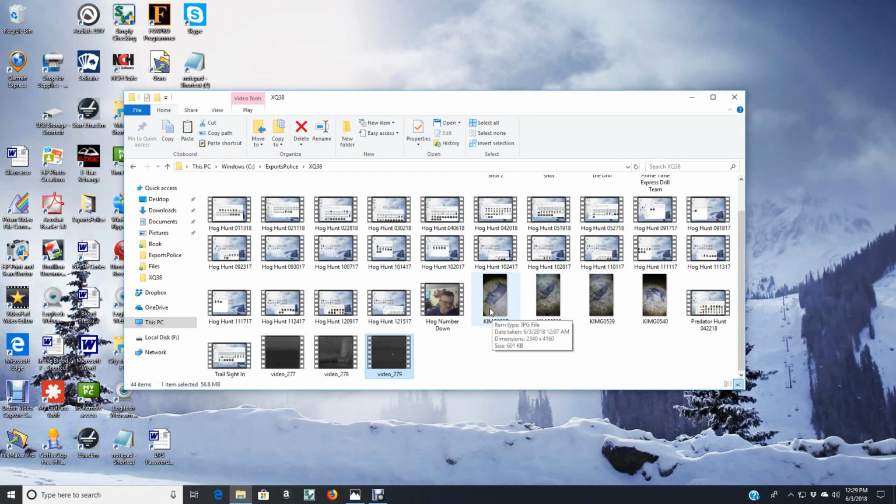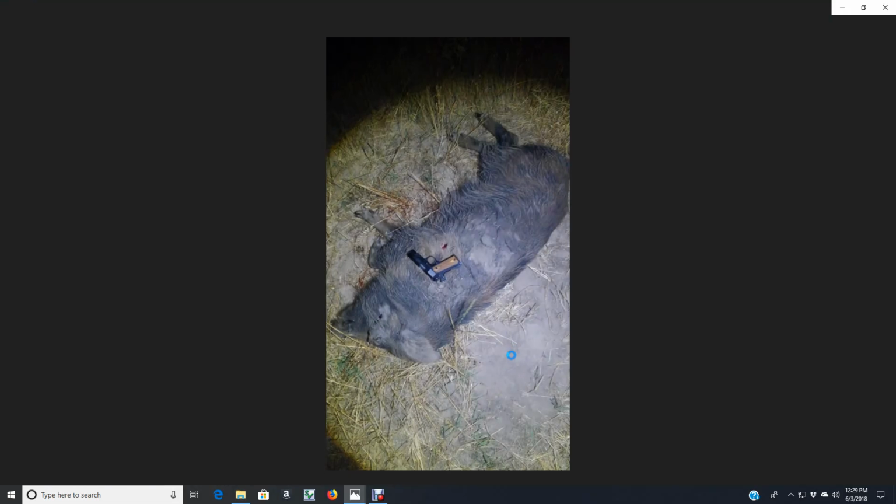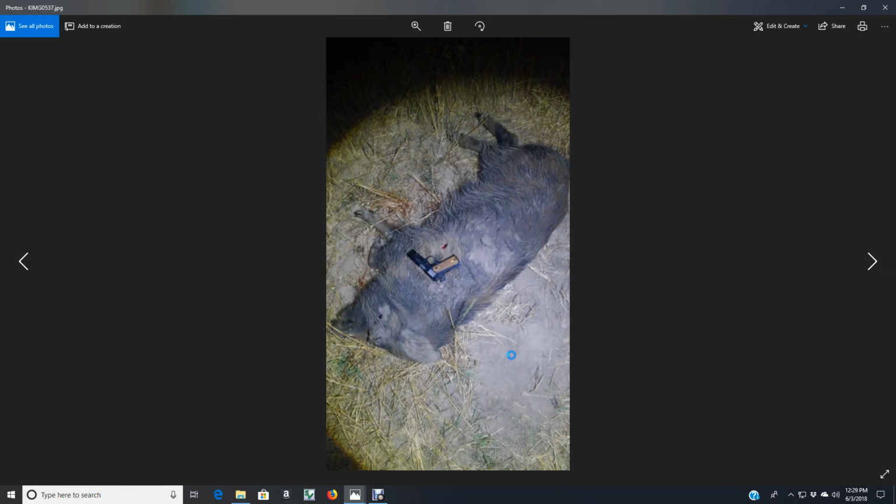Let you look at some of these. My problem is my rifle didn't go off, so I didn't get video. I had a jam, failure to eject the case. That's that big solitary boar. Now you see right here, right below the pistol, all that mud, that's what you're seeing. Now he's a little wet, but not much. Most of that's mud. That's that saddleback that we keep seeing in the thermals there.